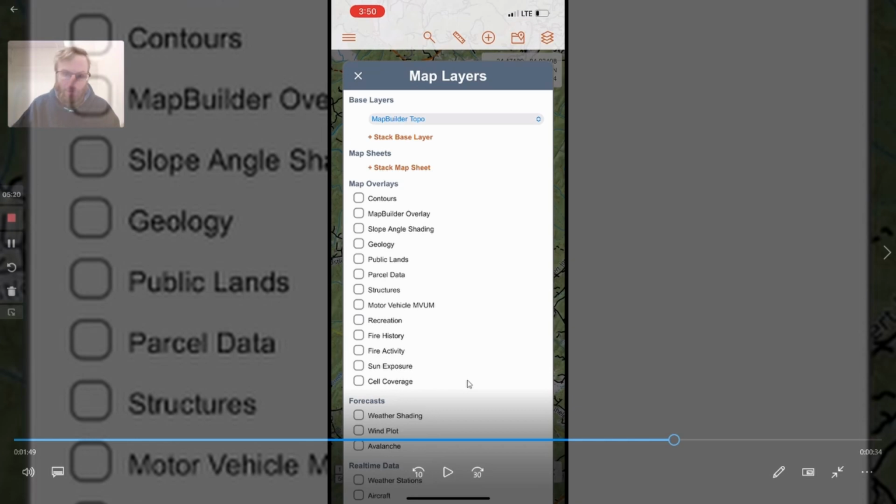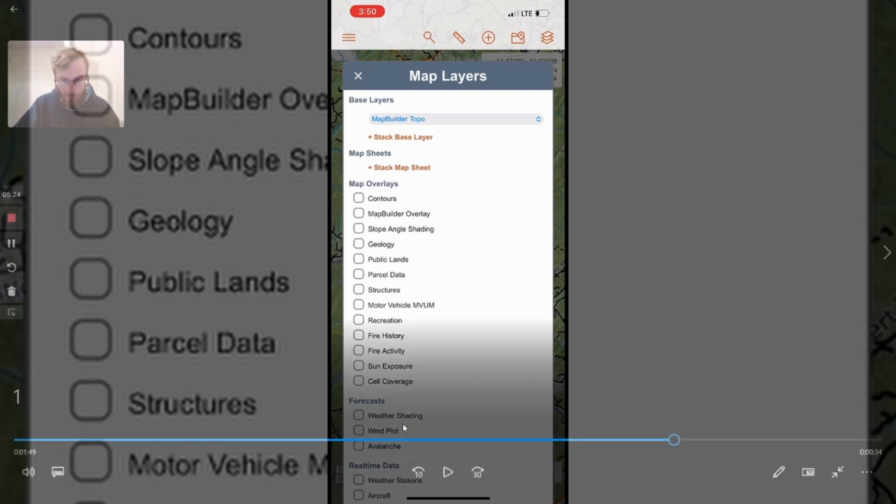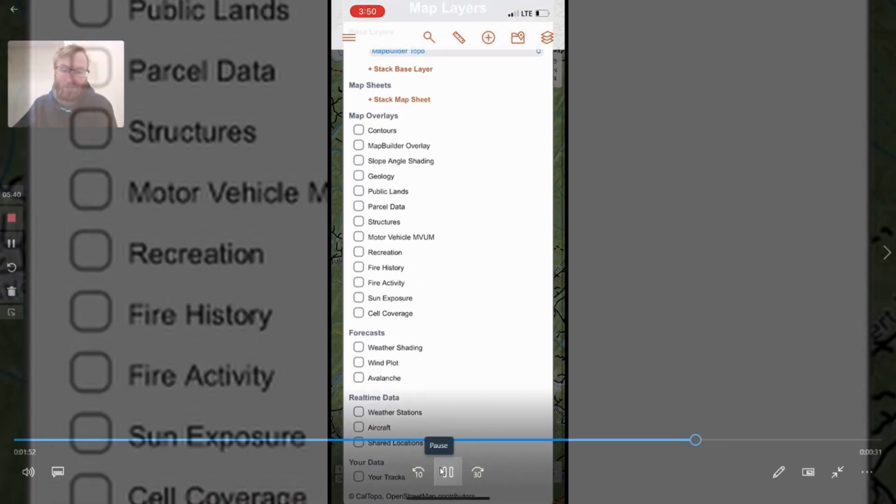So yeah, parcel data is not available on the free one, nor is the weather stations or aircraft. But honestly, I've not used those, so I don't think you're missing anything real big. And then pretty much everything is available. So the free app is very powerful.